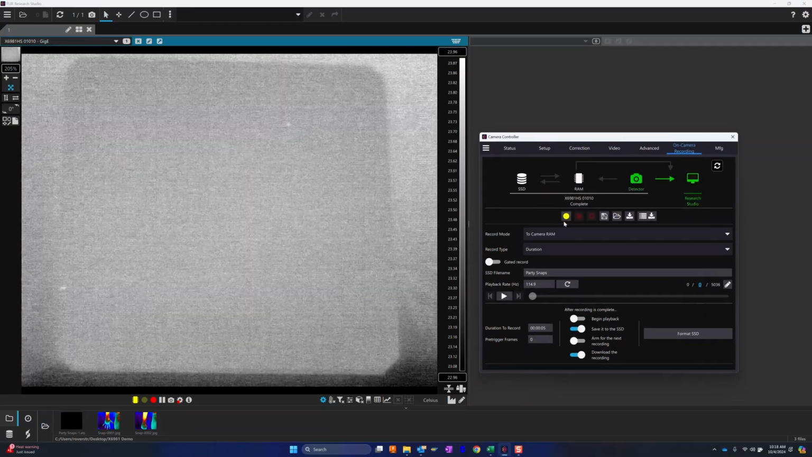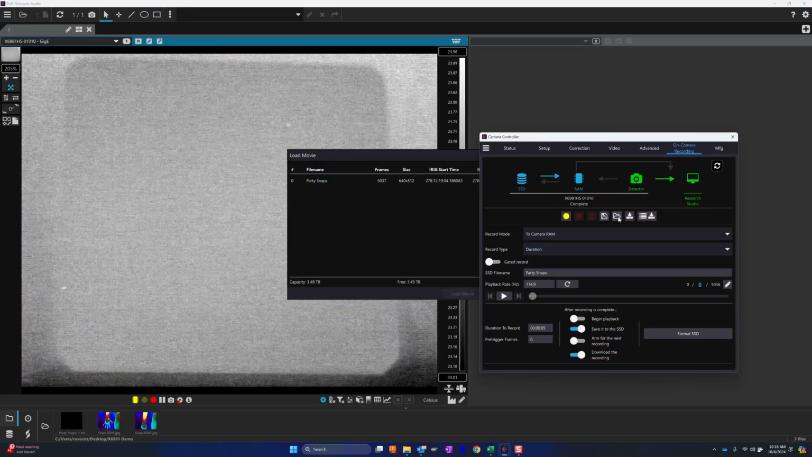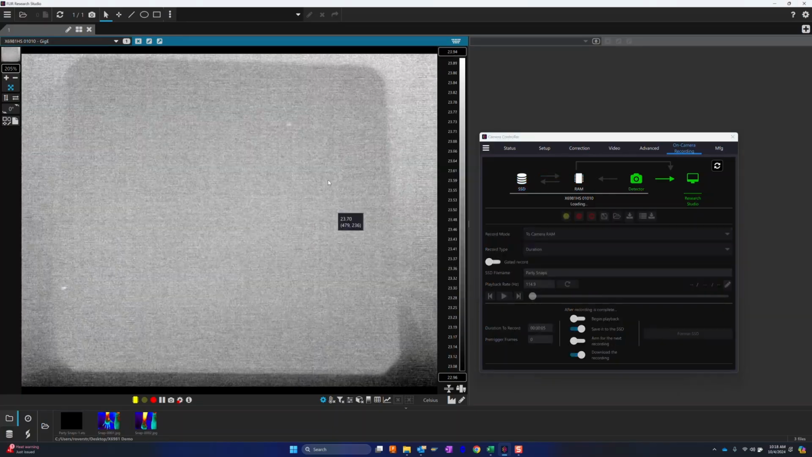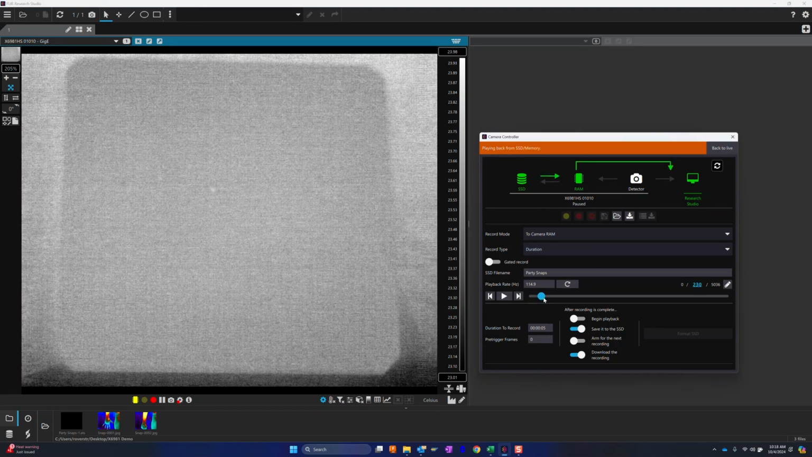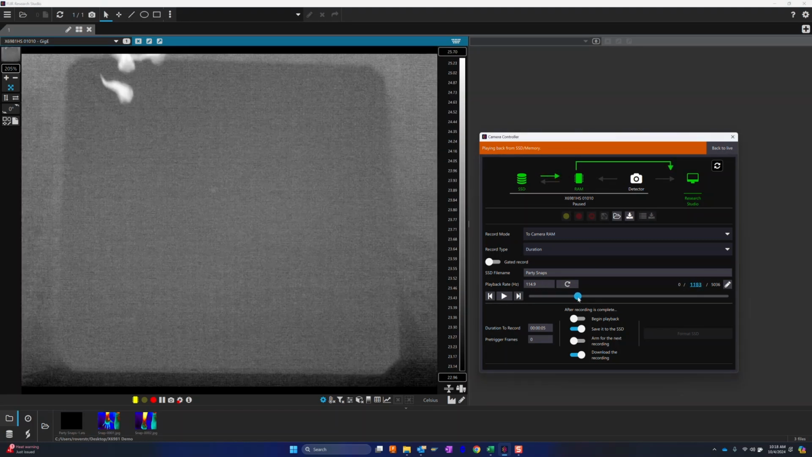And let's go back to the camera and tell it to load movie. So it'll browse the contents of the SSD. And you can see here's the Party Snaps file that we took earlier. And now it's playing back from SSD. And we have a record control right here. And we can scrub through the movie and see the same view.